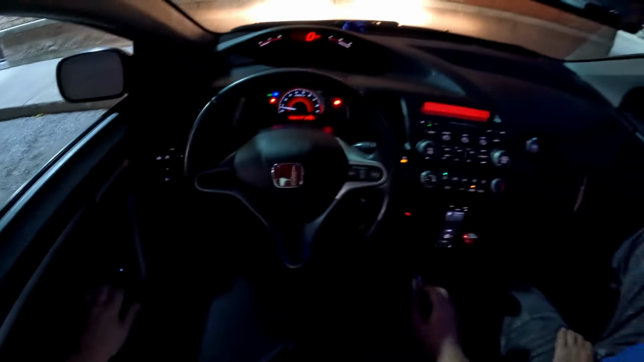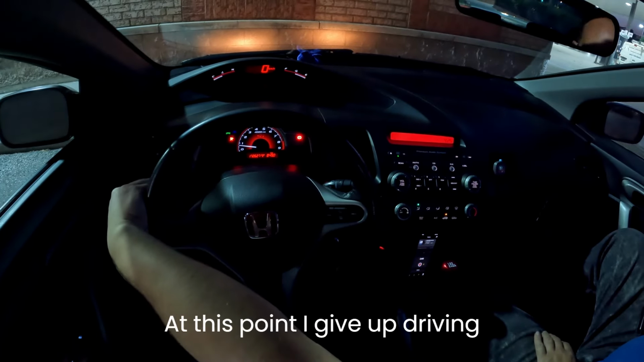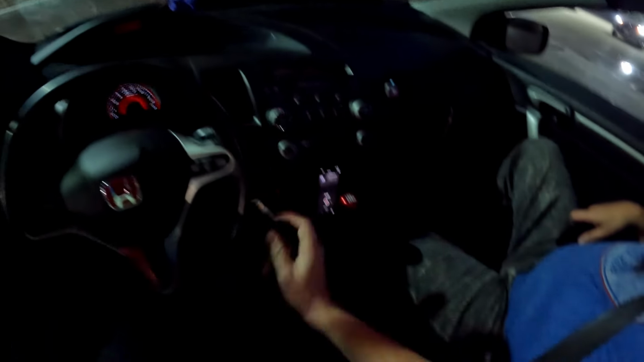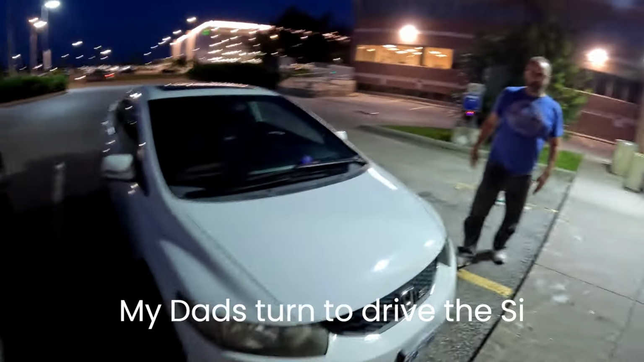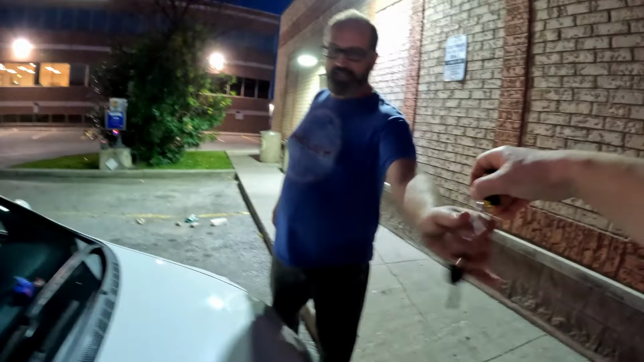Squish up the seat. Why is my high beams on? You probably hit it by accident. Alright, let's get some treats. Keys? Whoops. Right. See how he drives my car.